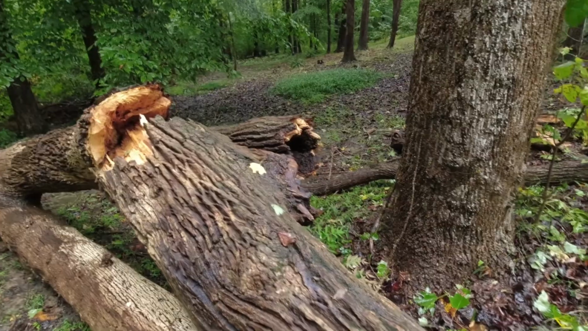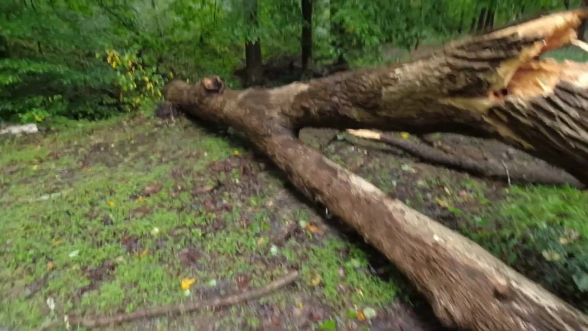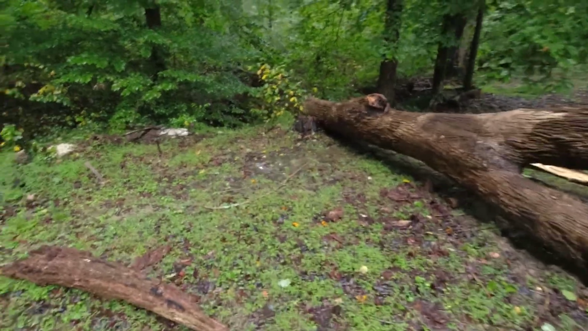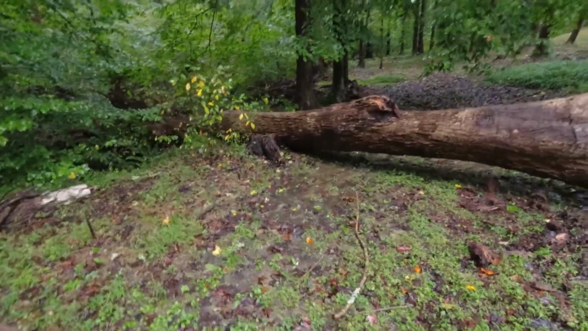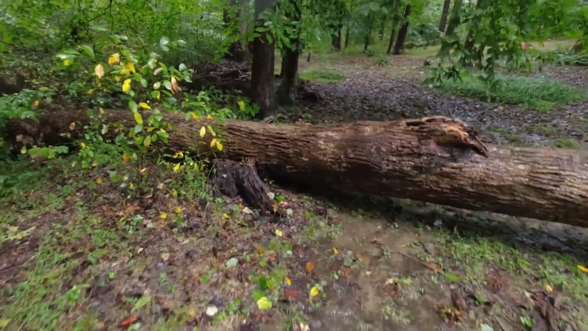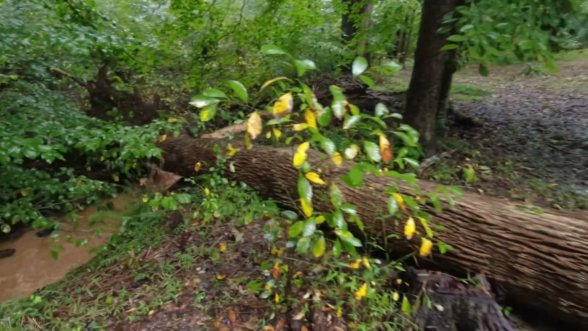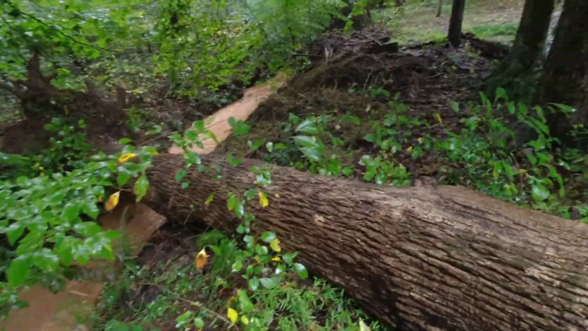And it was leaning pretty hard, and has been leaning pretty hard over that embankment where the creek was. And I kept my eye on the thing, kind of figuring, you know, one of these days it's going to give up the ghost. And there it is. It did early Saturday morning.